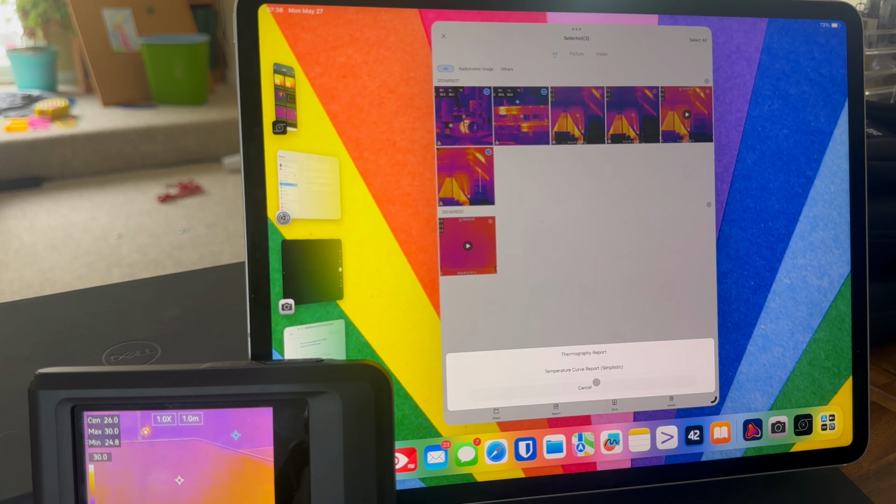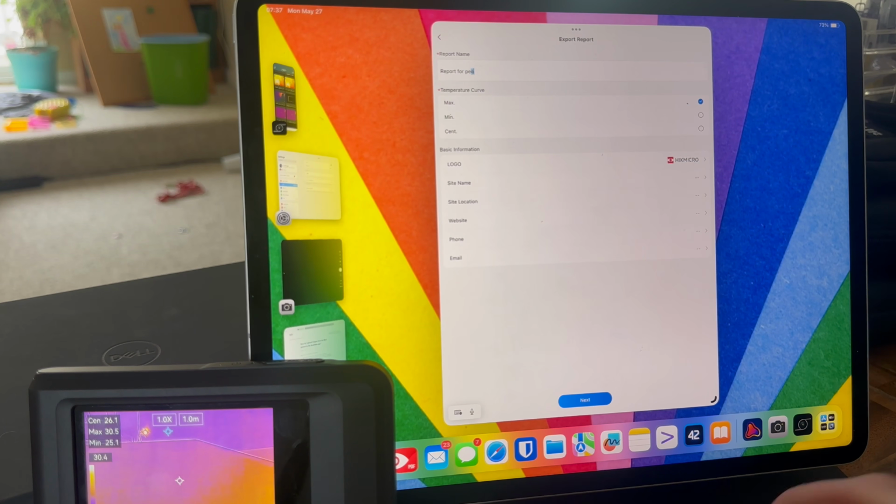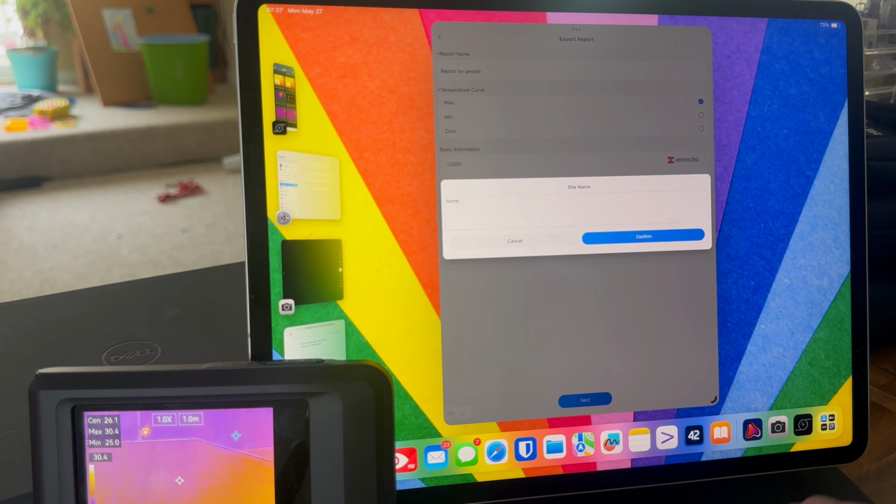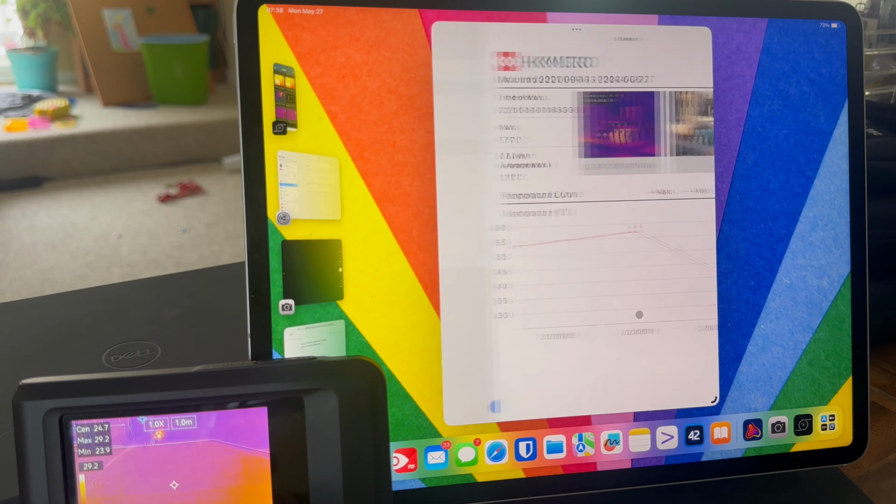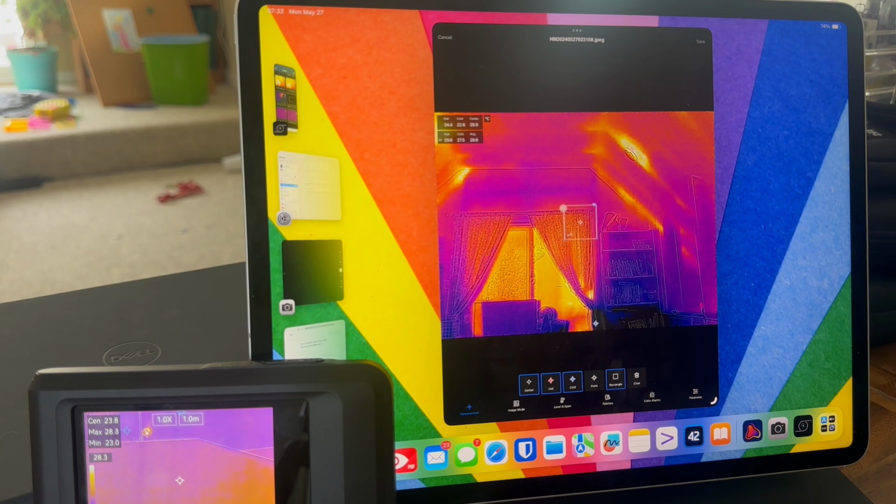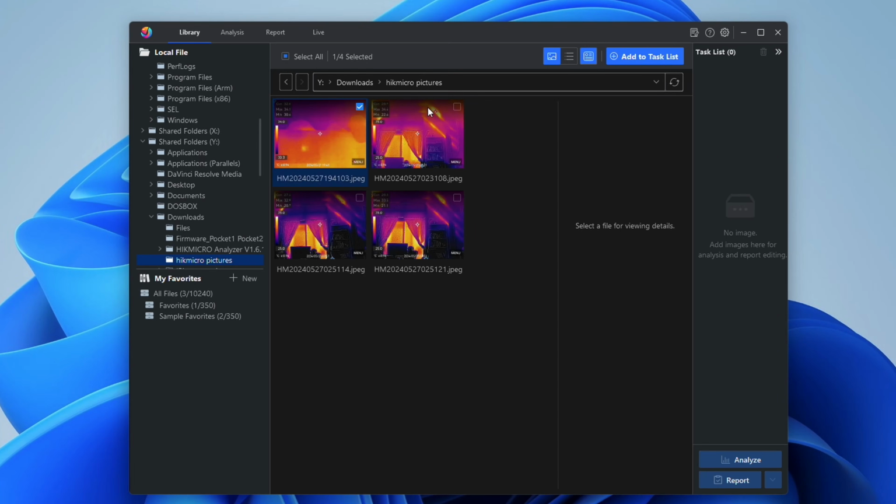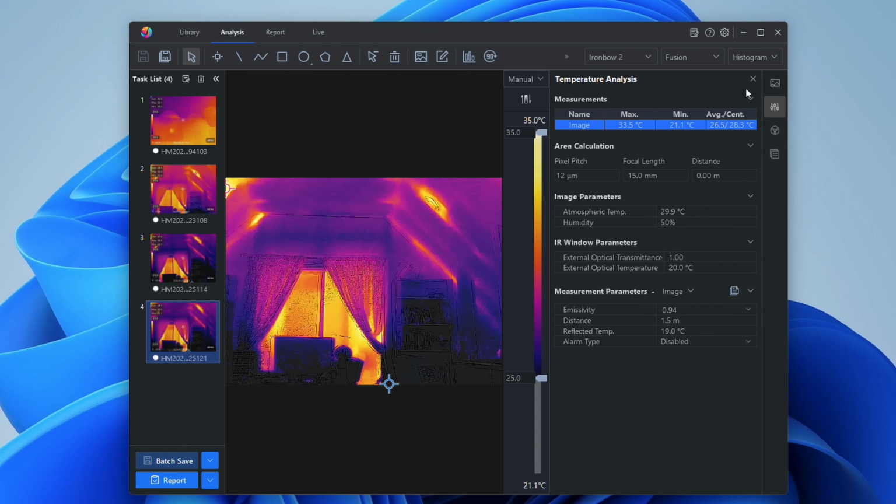The reports seem good. Throwing together simple reports is fine. They do have custom templates in the mobile app, which is great. So all around, great mobile app, better than FLIR's in terms of reporting. Also, it does have the ability to put that box in there of the high, low, average temp. So it has all of the editing capabilities you'd really need for manipulating your thermal images afterwards. Their desktop app is also surprisingly good for a brand that I had not heard of in thermal cameras before I started this process.